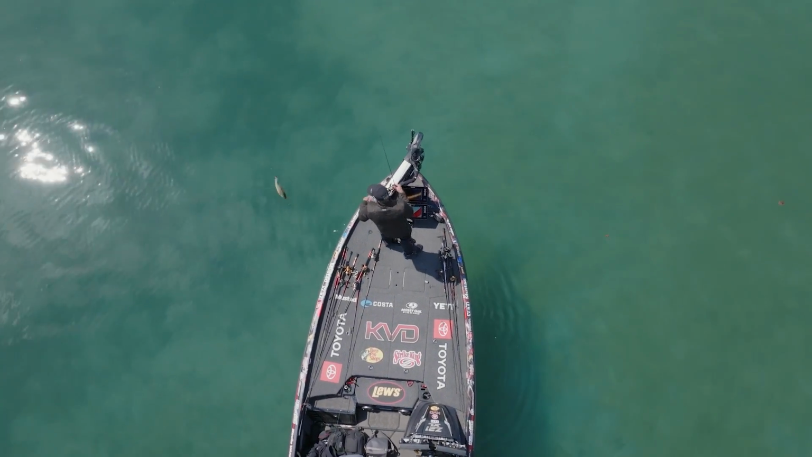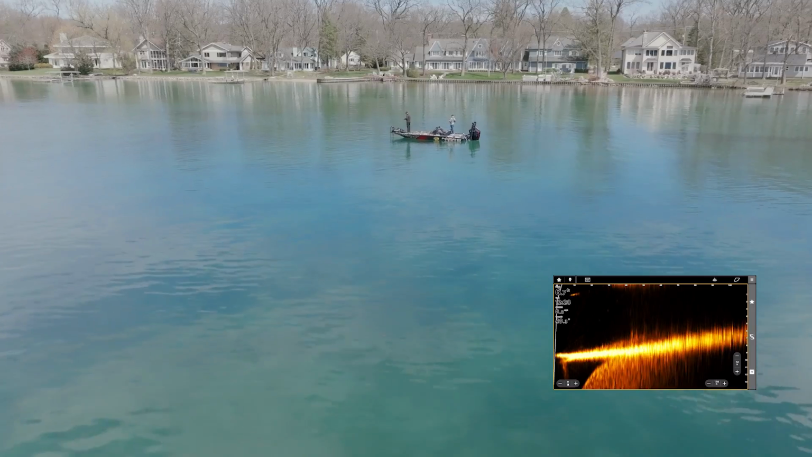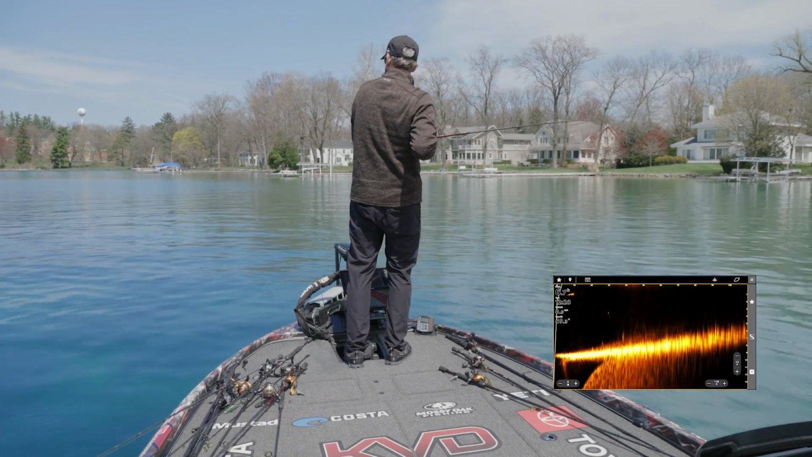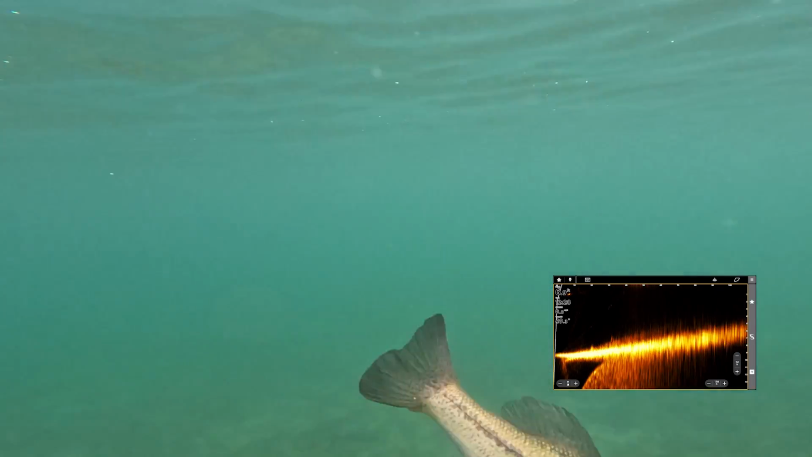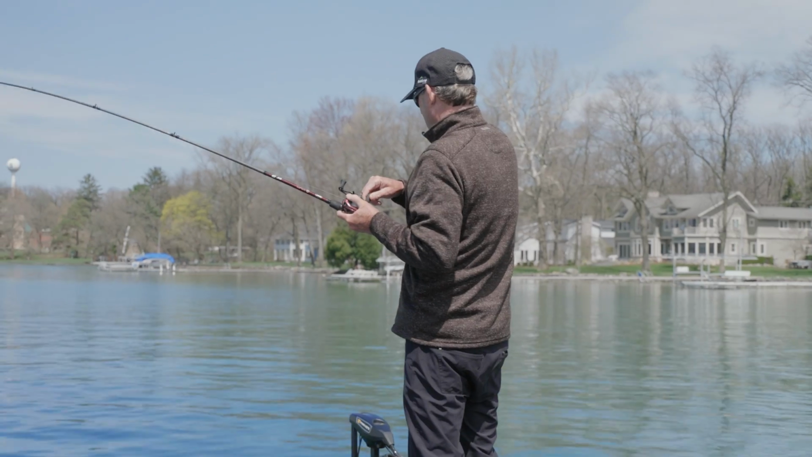It has taught me so much since I've started using it about bass behavior, fish activity, how their moods change, and really a lot of things that I didn't even realize they did. Got that one. Feels like a good one. They're just finally starting to get a little more active. Nice one.